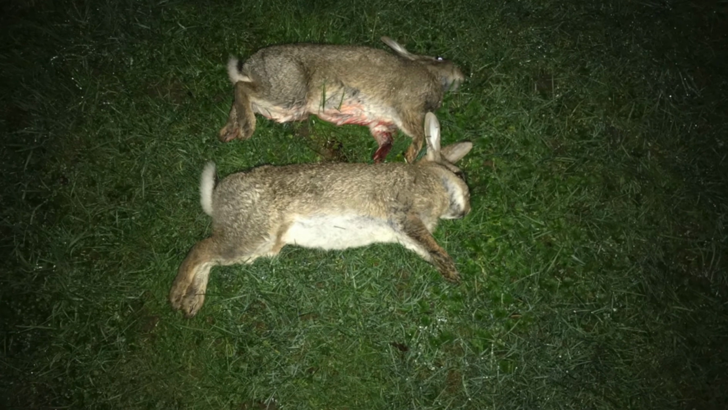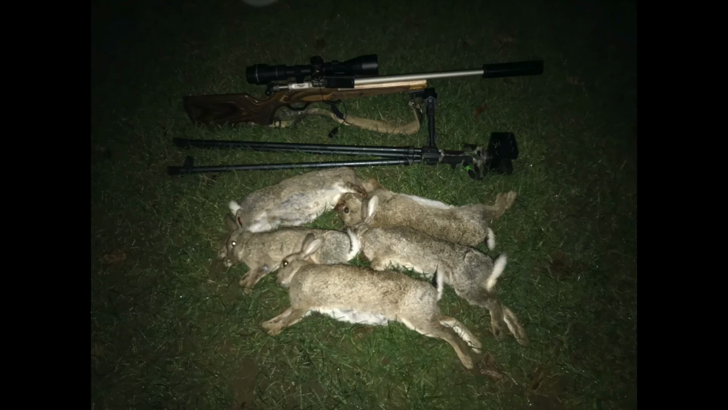So I'll leave you with a couple of pictures of some of the rabbits as I walk around and pick them up.